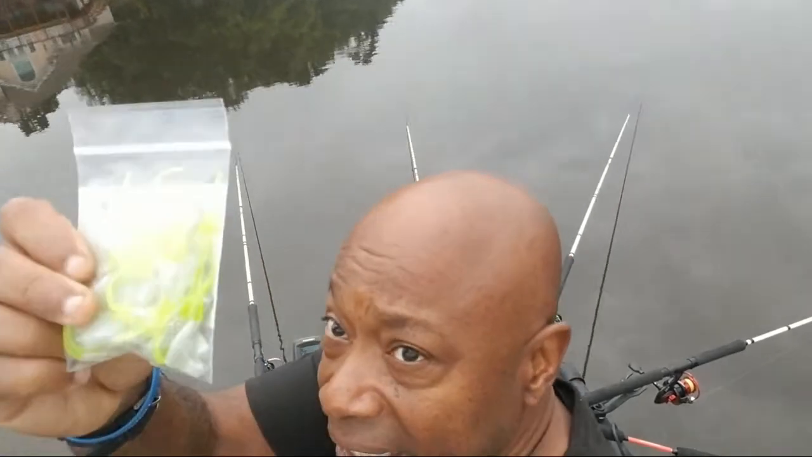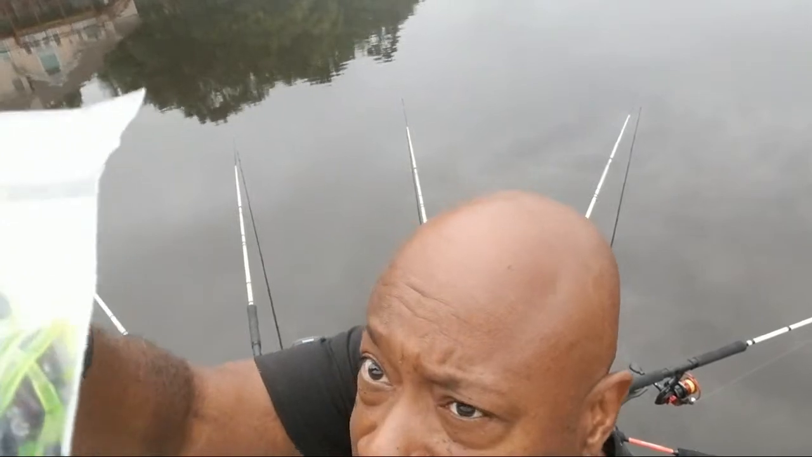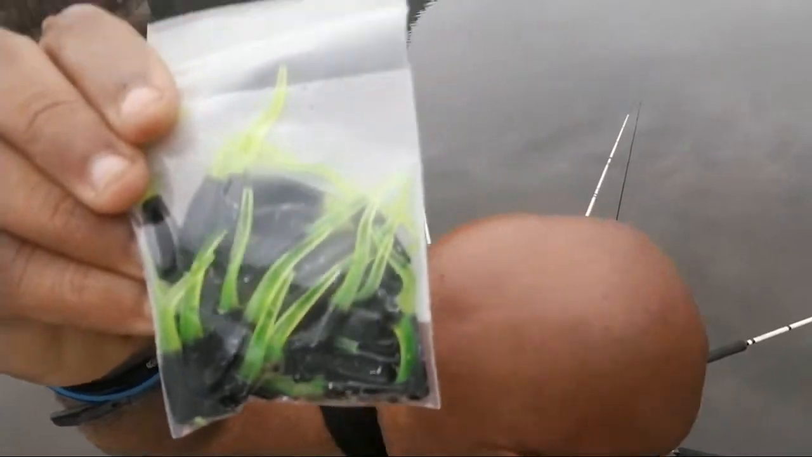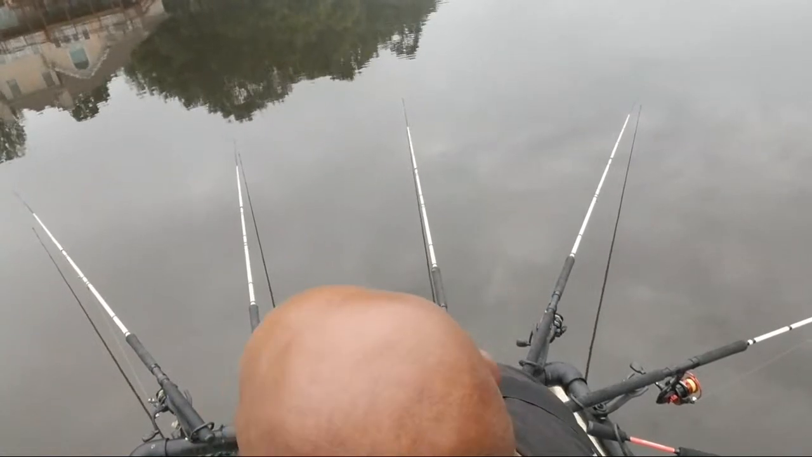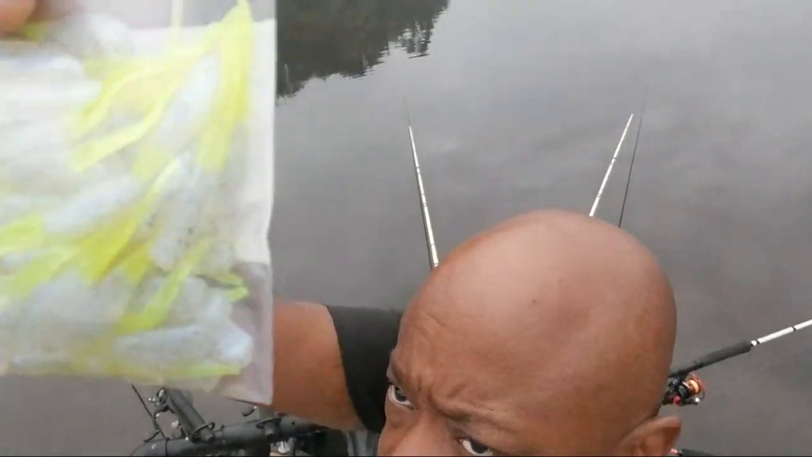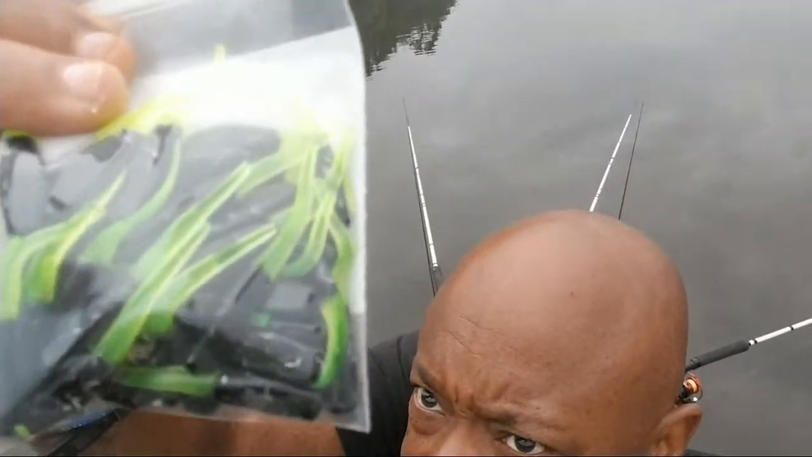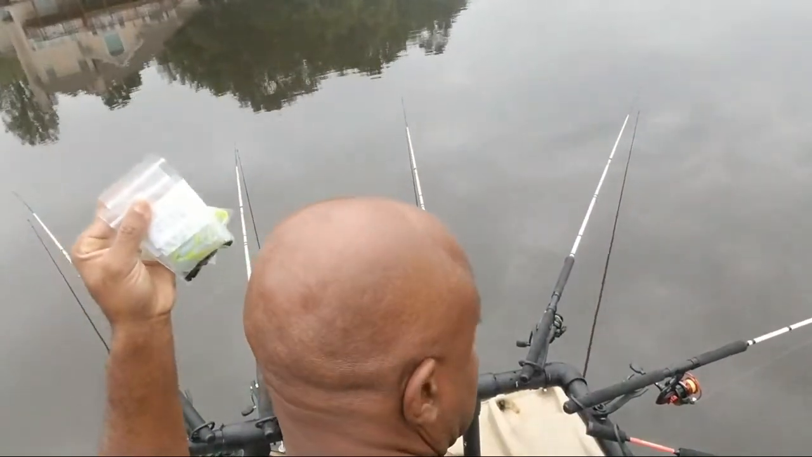Look, this is the white knight. Let me see if I can show it to you real good. That's the white knight stinger shad. I'm gonna be running this one. And for you black and chartreuse lovers, let me see if I can show you that hologram flake in there. Can you guys see that flake in there? I'm gonna be running that black and chartreuse hologram flake, okay? And you guys just saw me hook up the monkey milk and chartreuse. Let me show it to you real good. That's the monkey milk and chartreuse. Nobody carries these but Cam's. That black and chartreuse right there, nobody has that hologram flake in there. Let me show you that long flake in that sparkle. Okay? Nobody has that but Cam's. They're hand packed. You can see them right here.